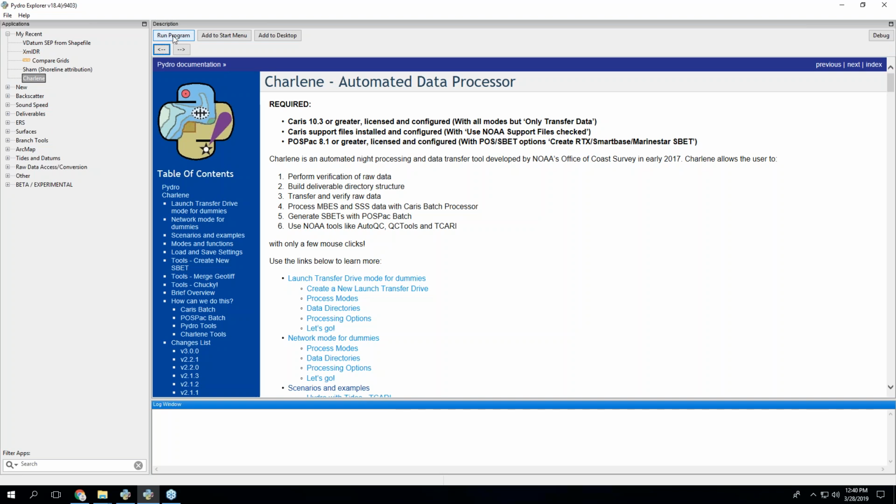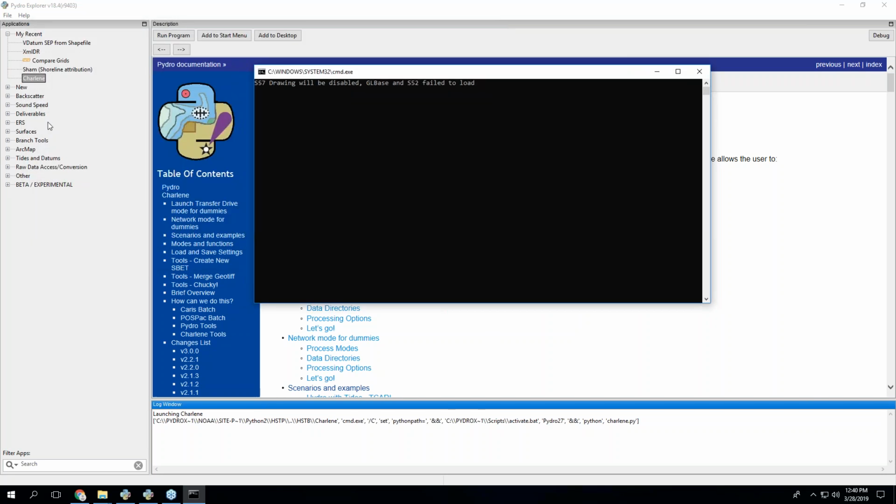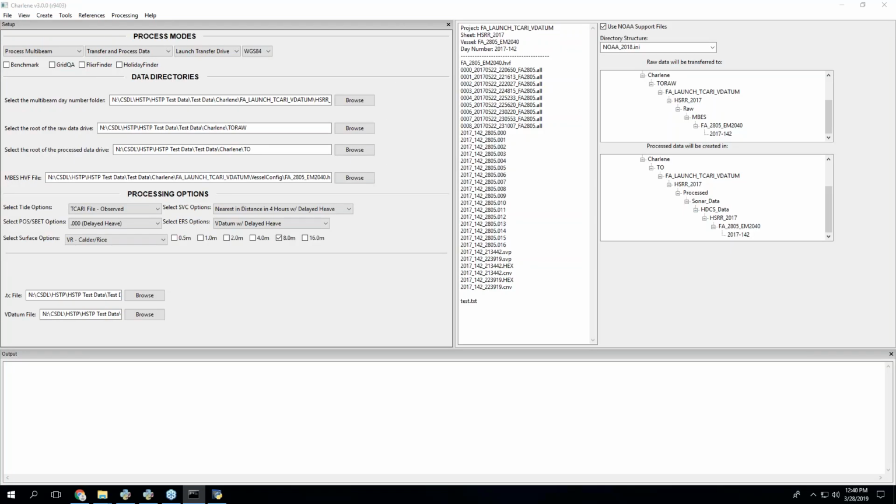So to run it, you just go up here, you just click Run Program. You might find that Charlene takes a little while to spin up compared to maybe some of the other ones. It's mostly because it's loading components of almost everything that's in here because it automates it. So it sort of includes a bunch of stuff. So yeah, it can take a while. All right.